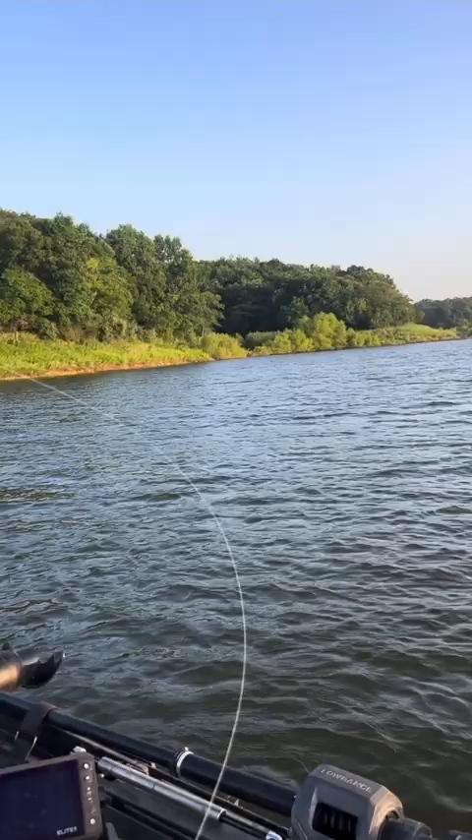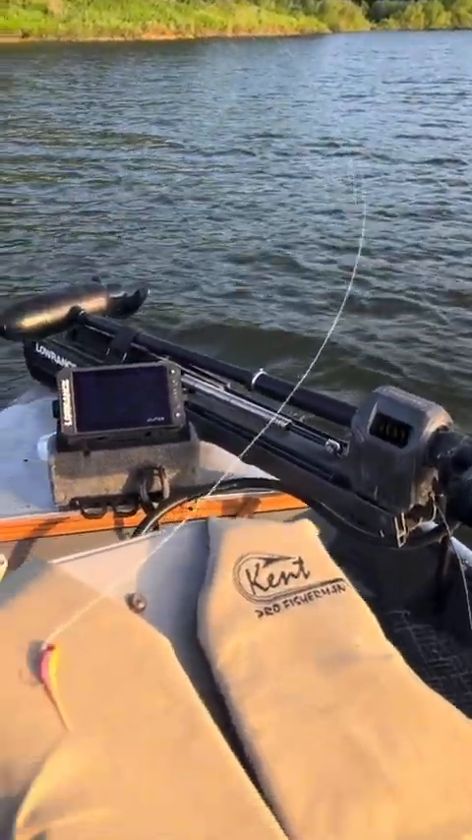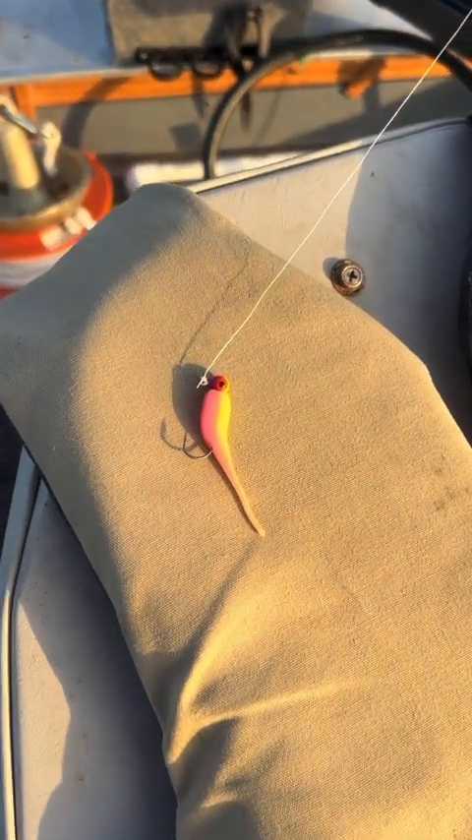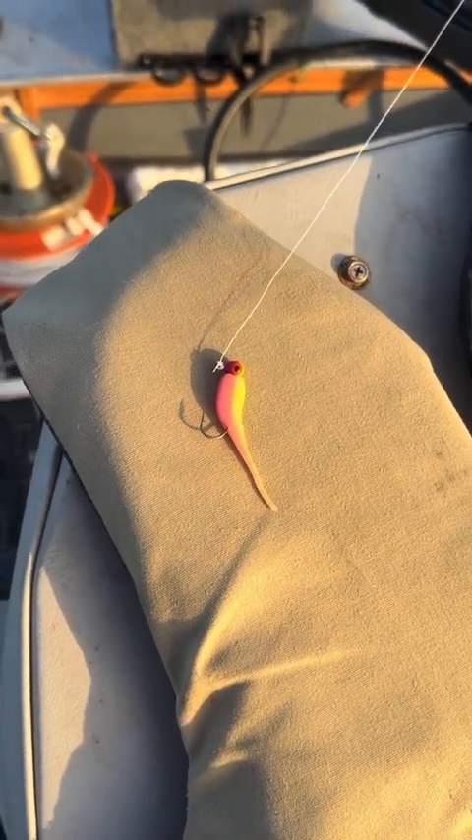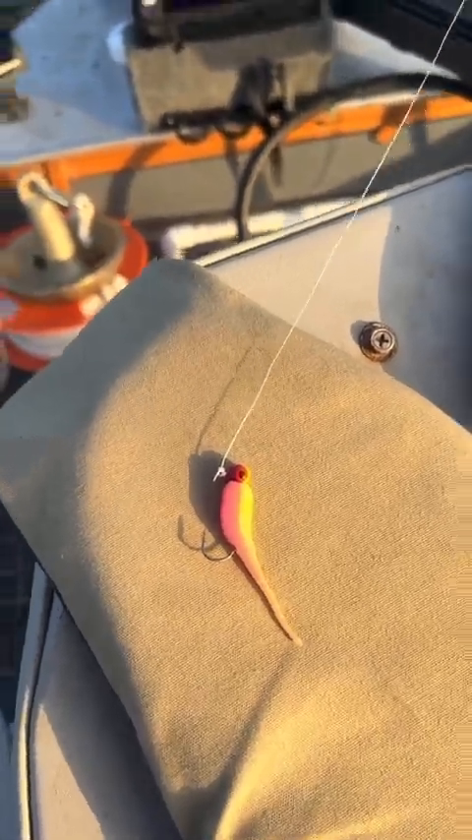Let's go. All right, so I just came up on my spot. First, I'm gonna show you my setup that I got. I'm gonna be using this Bobby Garland minnow looking thing. It's pink and yellow with a purple and yellow jig head.